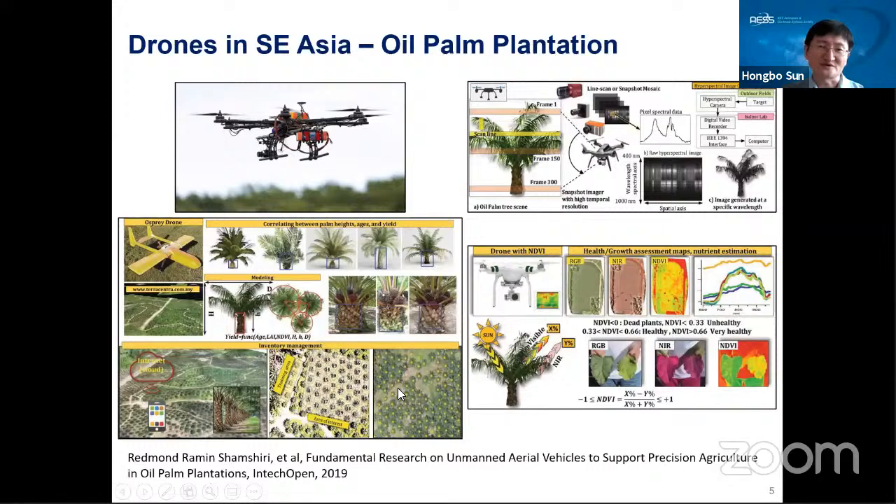Based on the images, we can also monitor how the oil palm trees grow. And we can even use hyperspectral images to evaluate whether the palm trees were affected by disease caused by pests. Okay, I think you can find some very interesting results in this report.